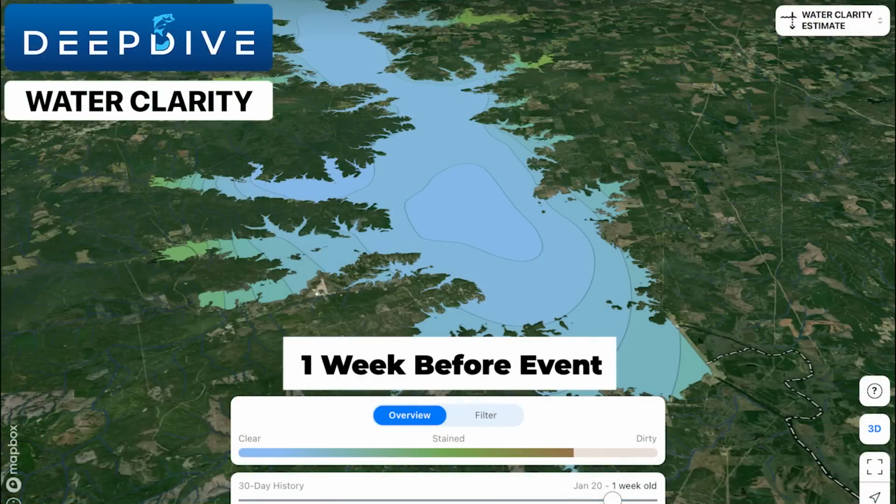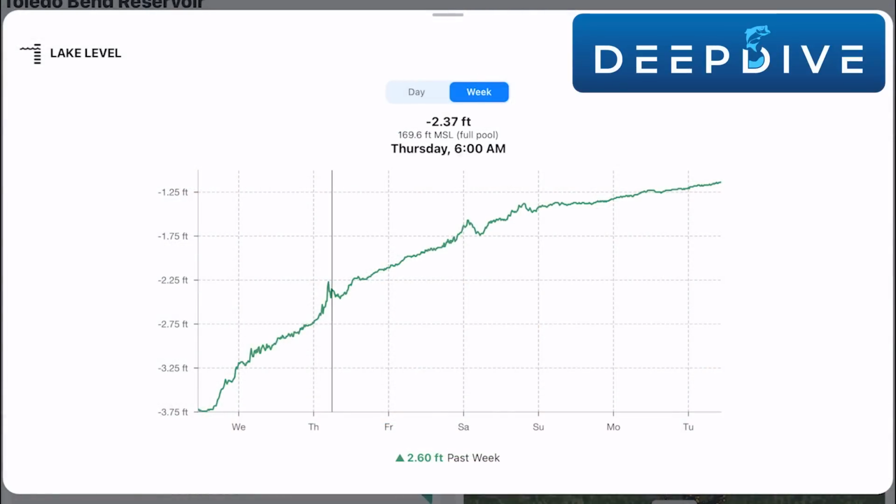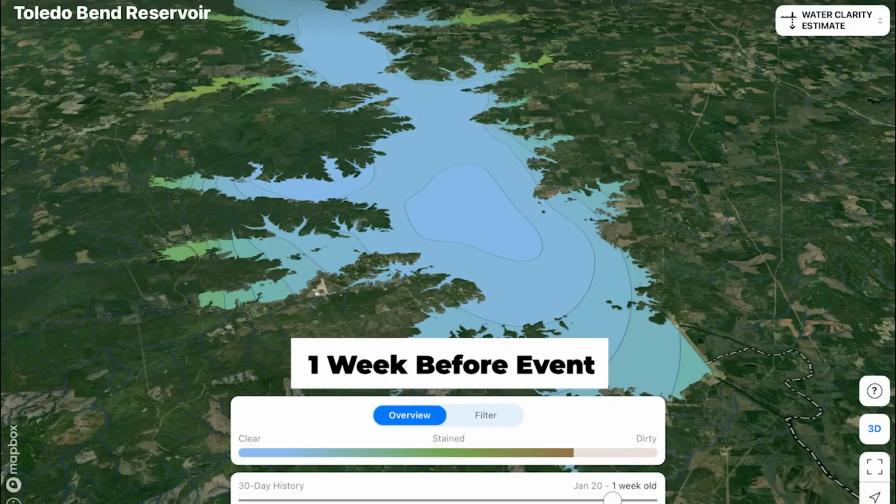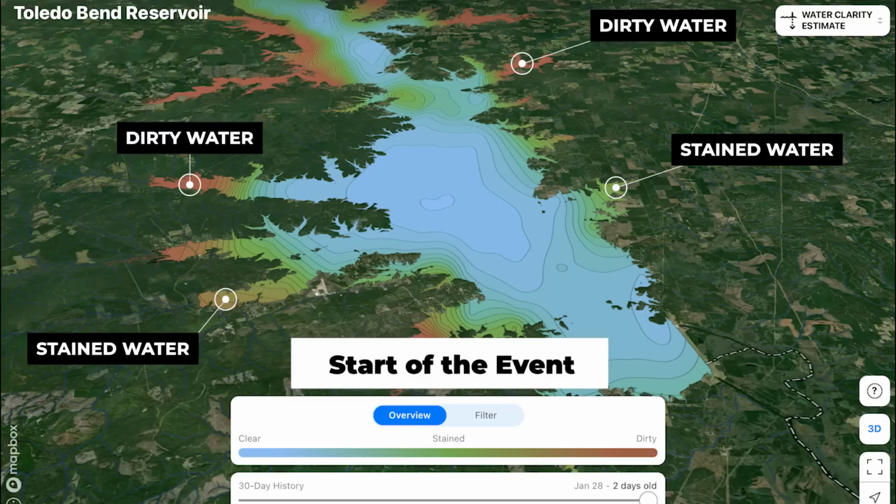First, let's understand the conditions the anglers were facing during this event. Before the tournament, the water was relatively stable, both in water clarity and in water level. However, there was a lot of rain the week before the tournament, which rose water levels and also made the lake a lot dirtier throughout. A lot of the creeks had a lot of dirty water runoff, and there was very muddy water throughout much of the upper end of the lake.